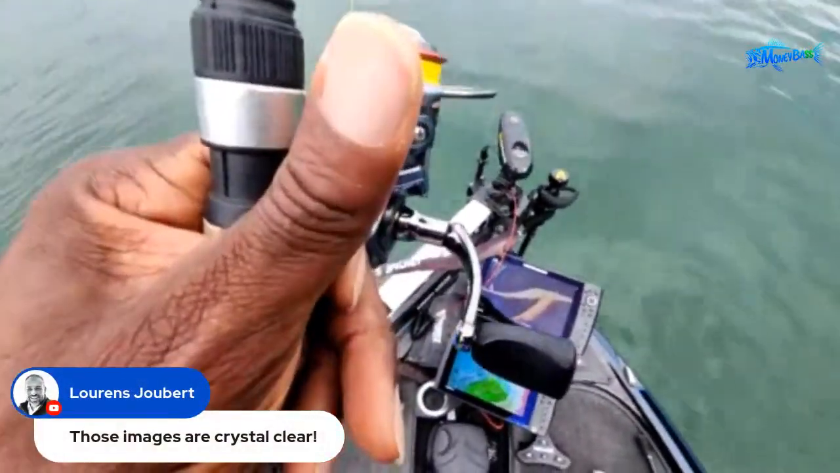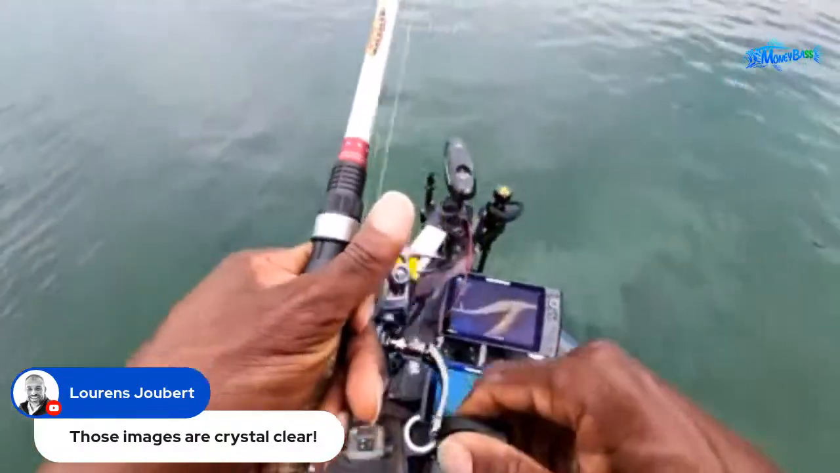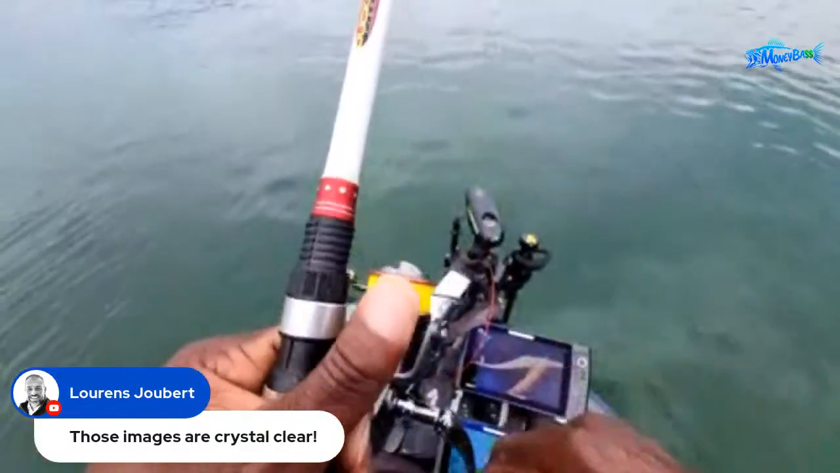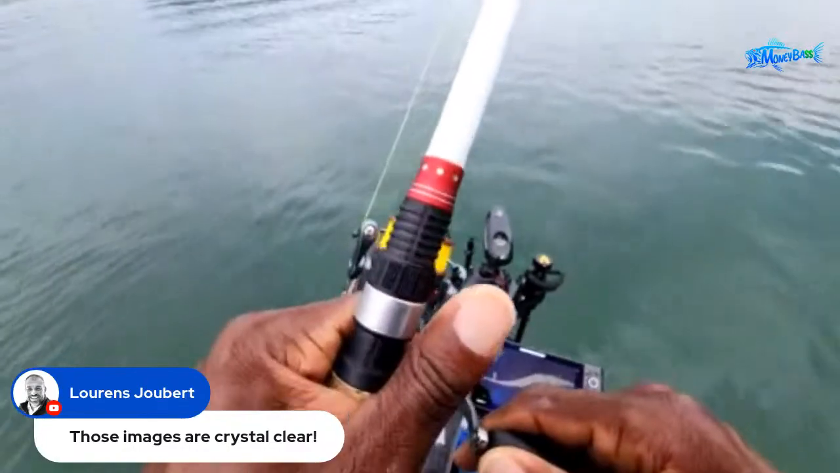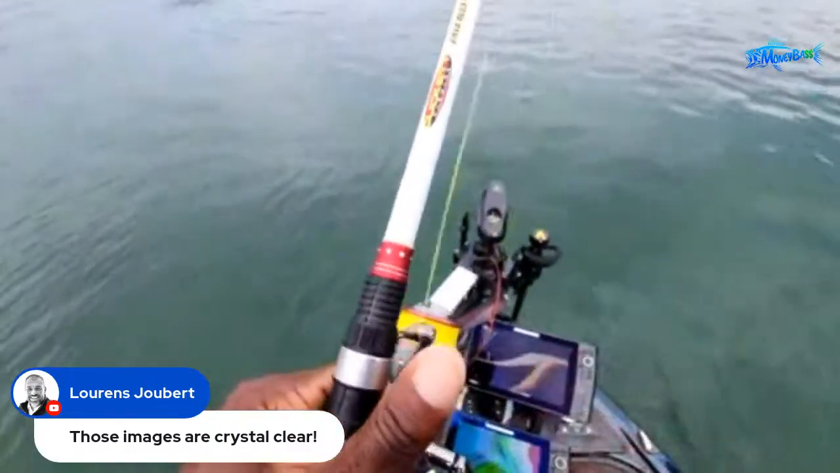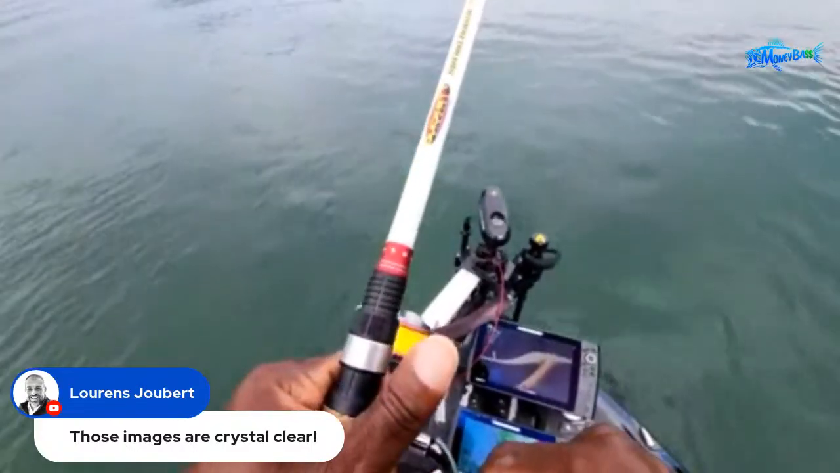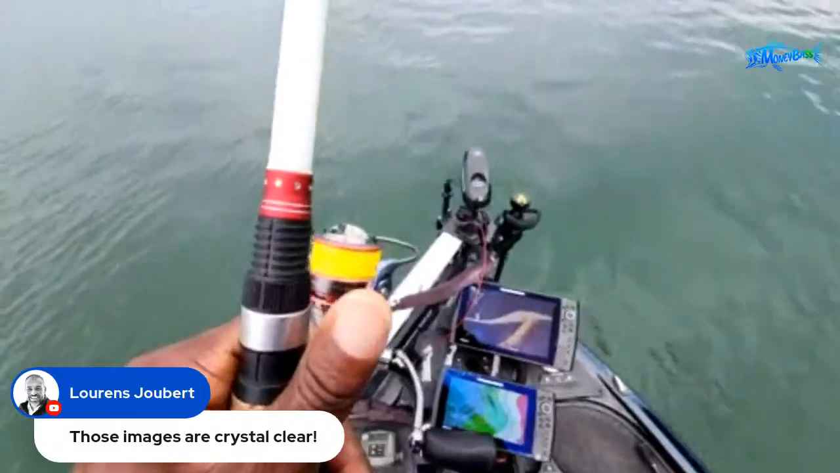All right, so Lauren says those images are crystal clear. Oh yeah, man. And on top of that, I've actually accidentally spliced the wire to my Mega Live, I believe three times, and had to go back and resolder it. It may be in three different places where I did that. And so my images and everything still come in pretty clear.